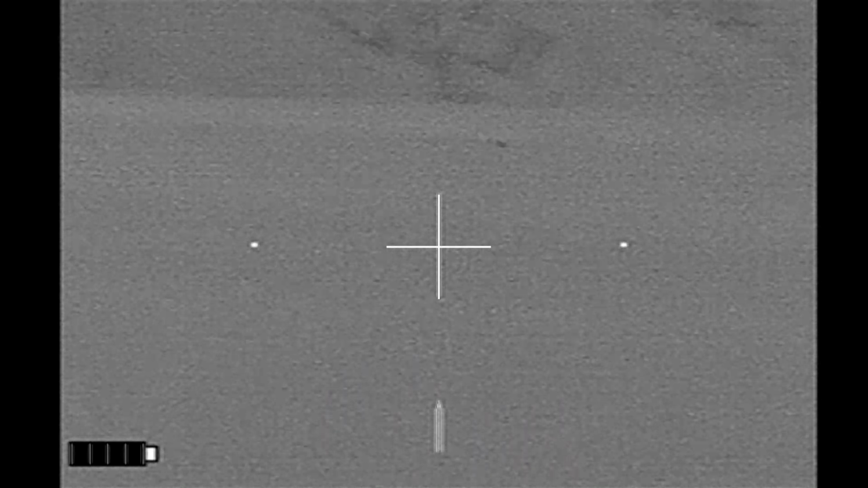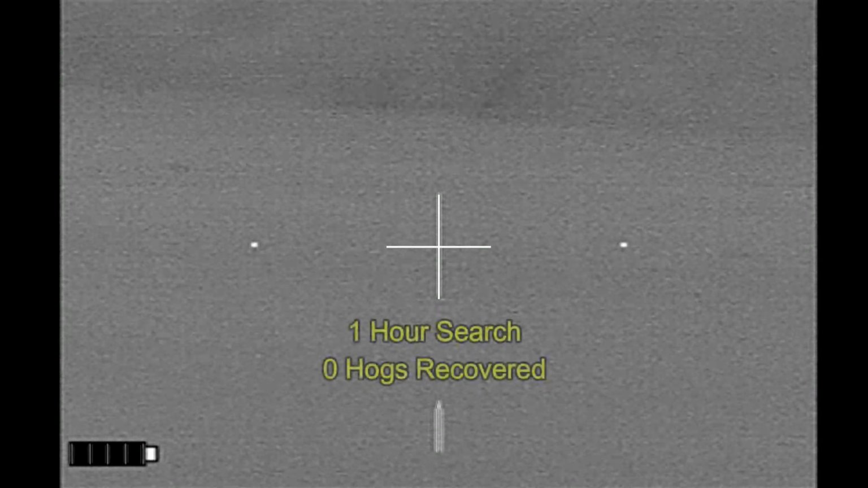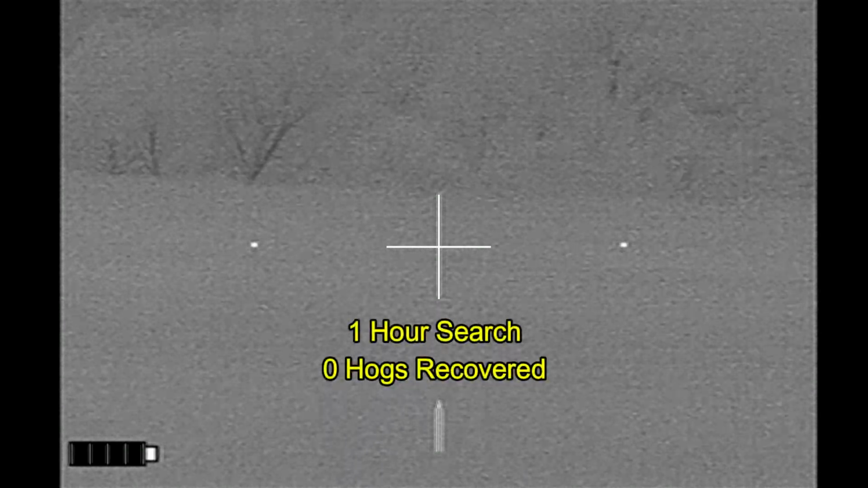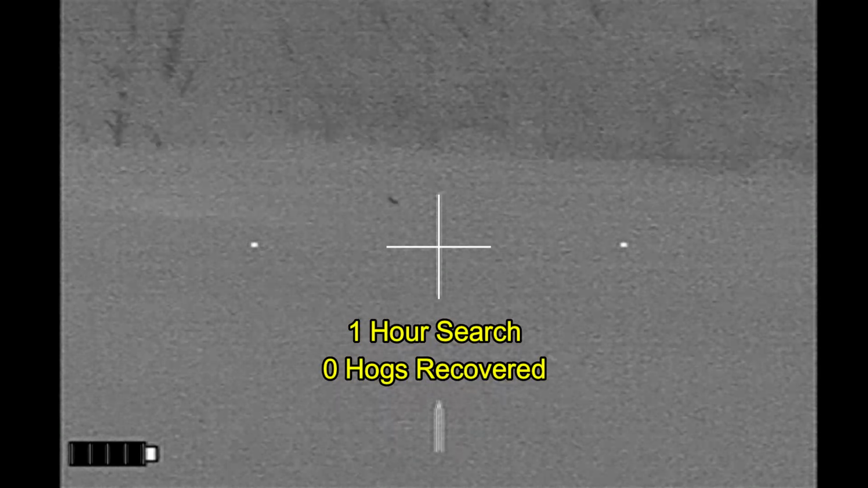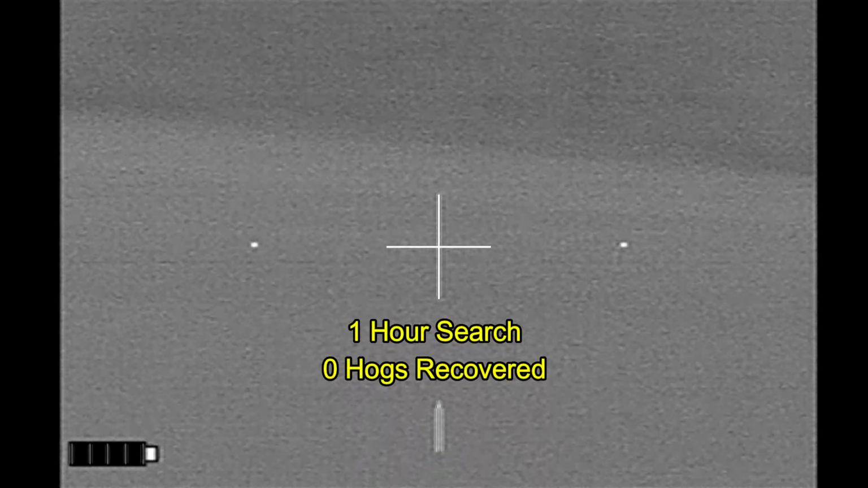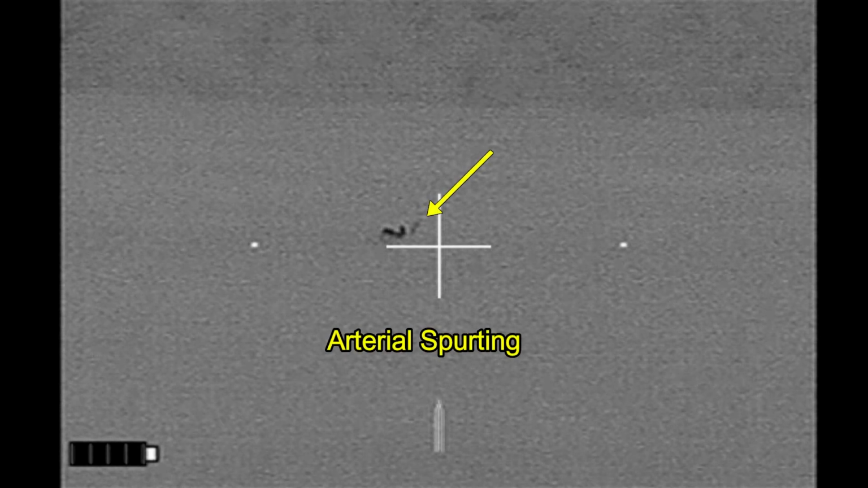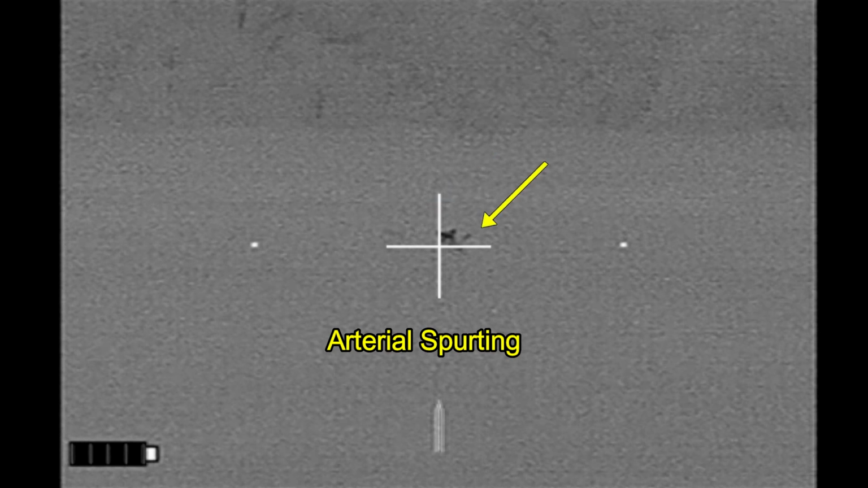The third hog disappears. And after the shooting was done, I went out, set up my shooting sticks as a marker post, started running transects, and after an hour, I was unable to find any of the hogs. However, this first hog looks like it has good arterial spurting. I am confident that it is dead. I cannot say the same for the other 2 that I shot.